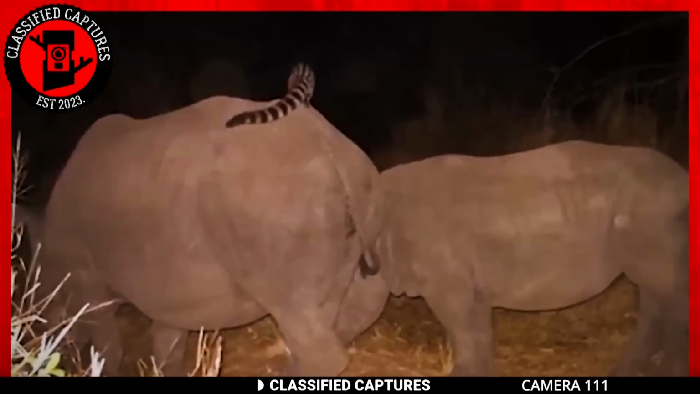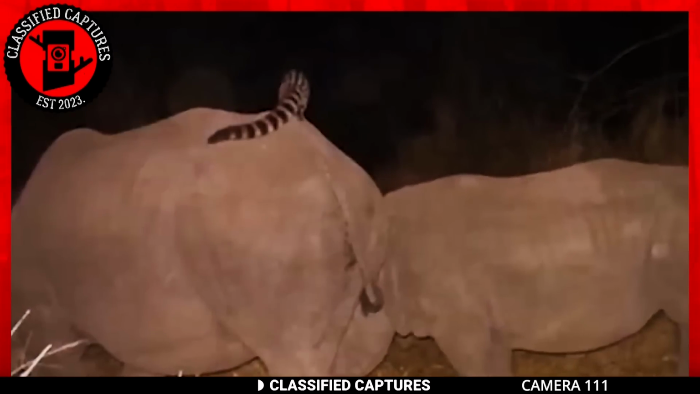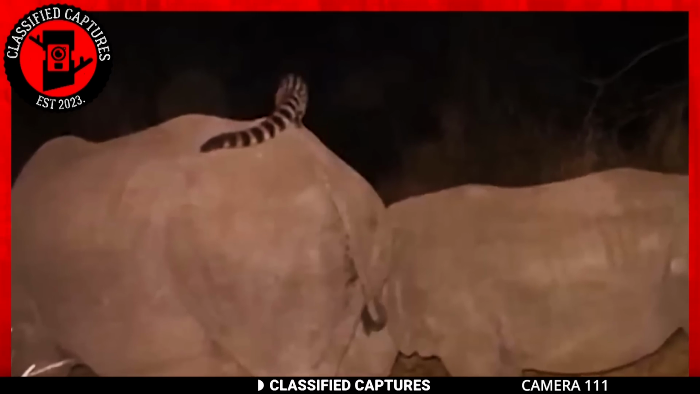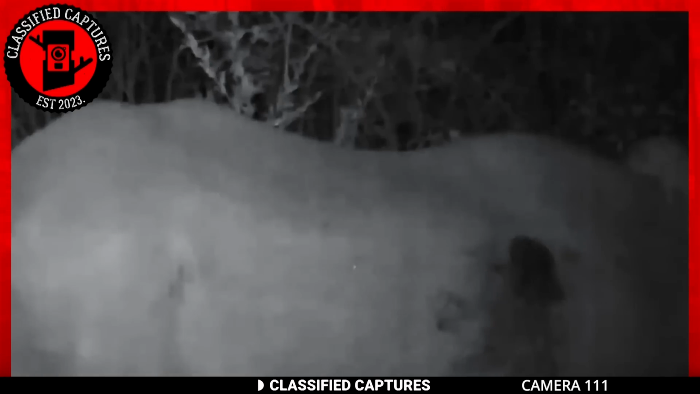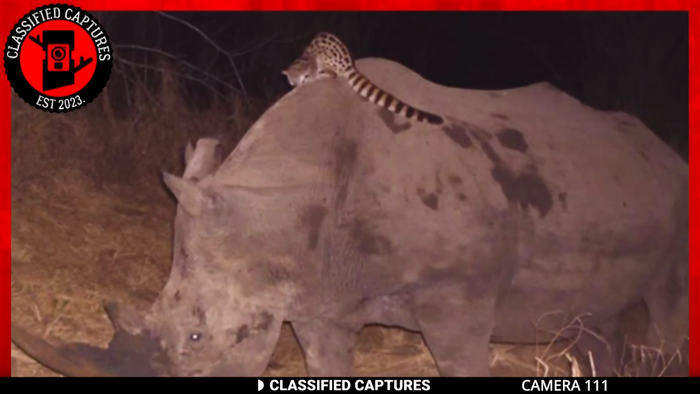Now, there could be a couple of explanations for this unlikely friendship. You might be thinking that the rhino is simply too focused on its meal to notice the daring hitchhiker, or perhaps it's having an exceptionally good day and decided to share some warmth and company. But this happens more often than not. Have you heard of symbiotic or commensal relationships?